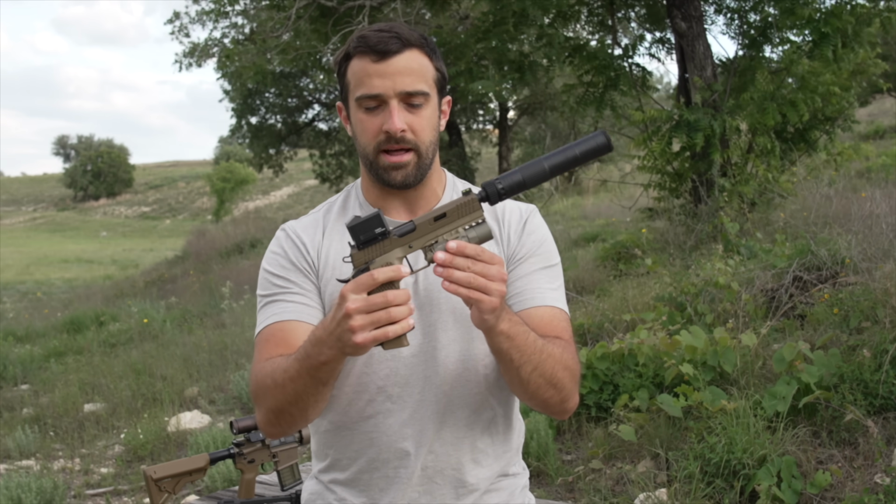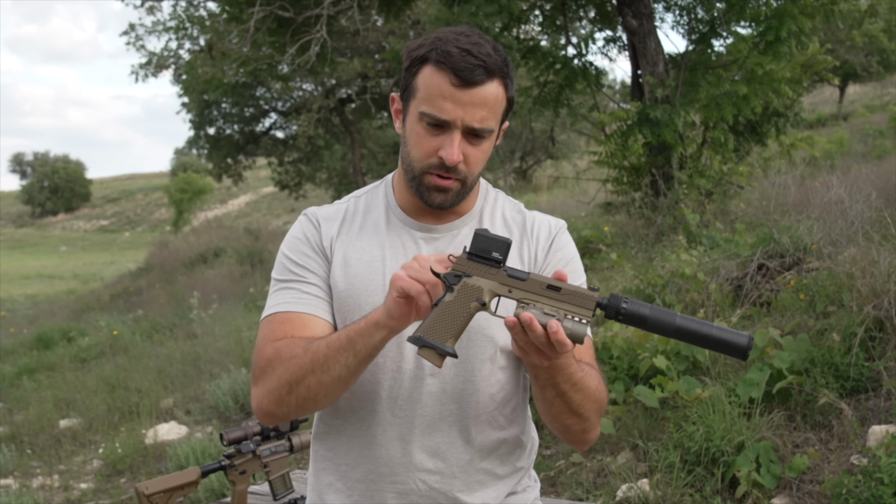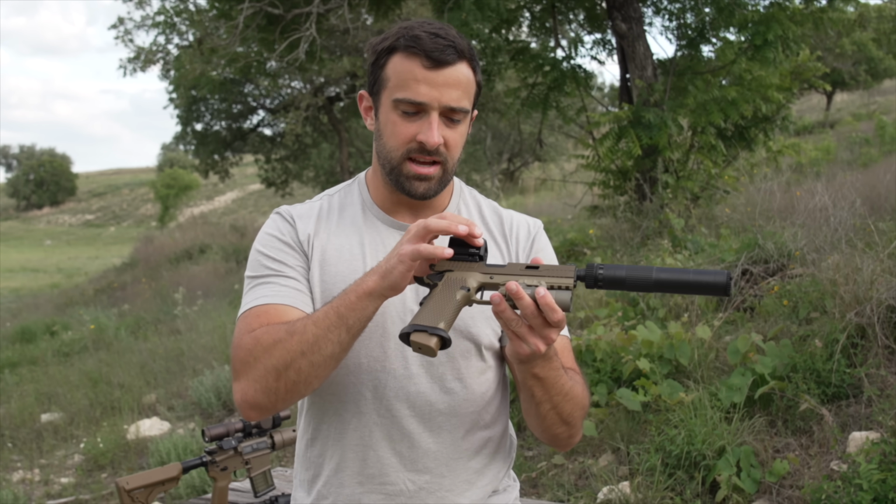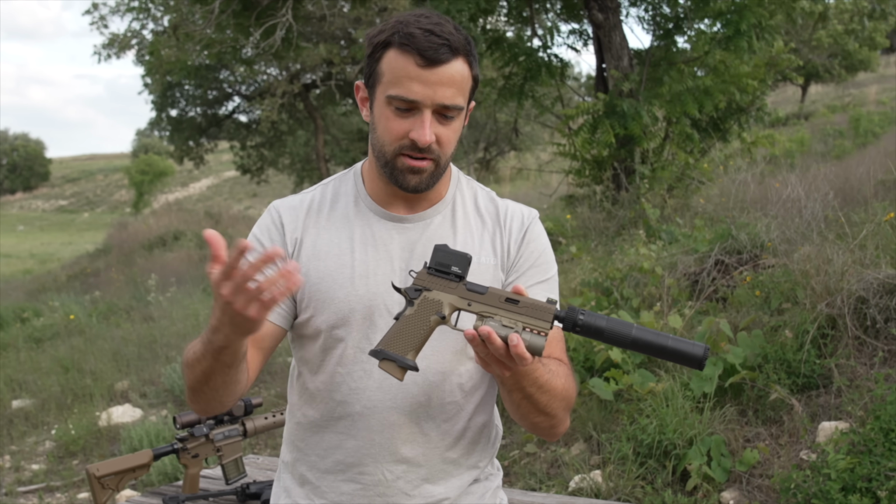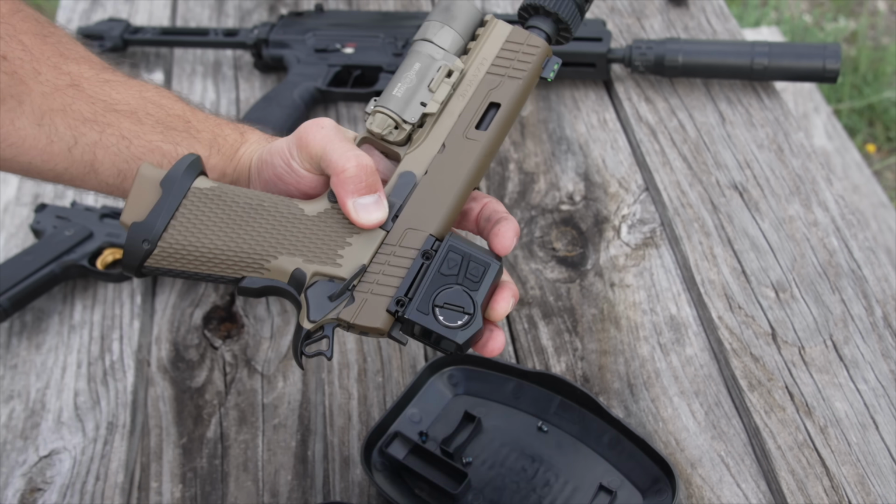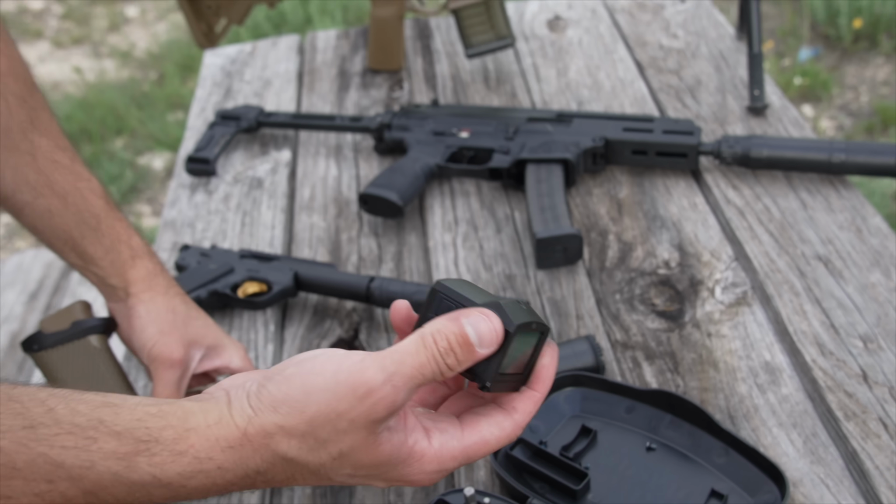This is a Stealth Arms Platypus. Got it cut with a Leupold Delta Point Pro footprint, and once you get this, you could get different adapters. You don't have to buy a new one of these thermals for every application. That'd be insane. So I got a Leupold Delta Point Pro print on there.